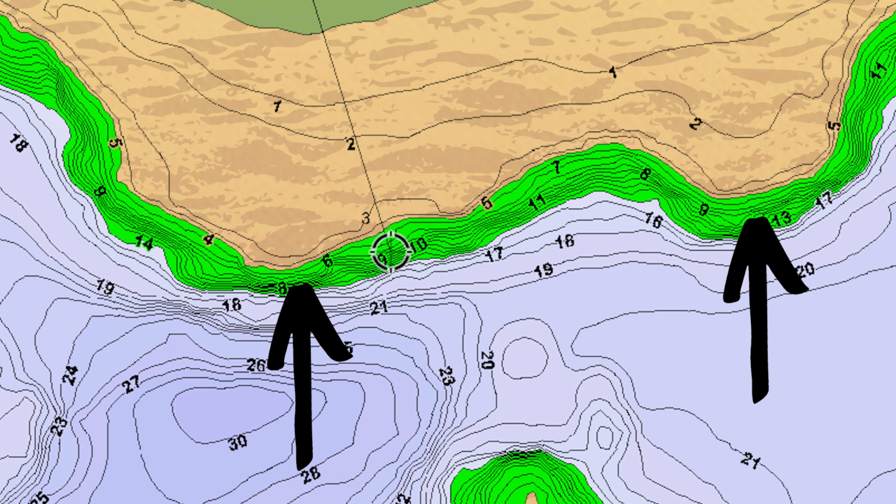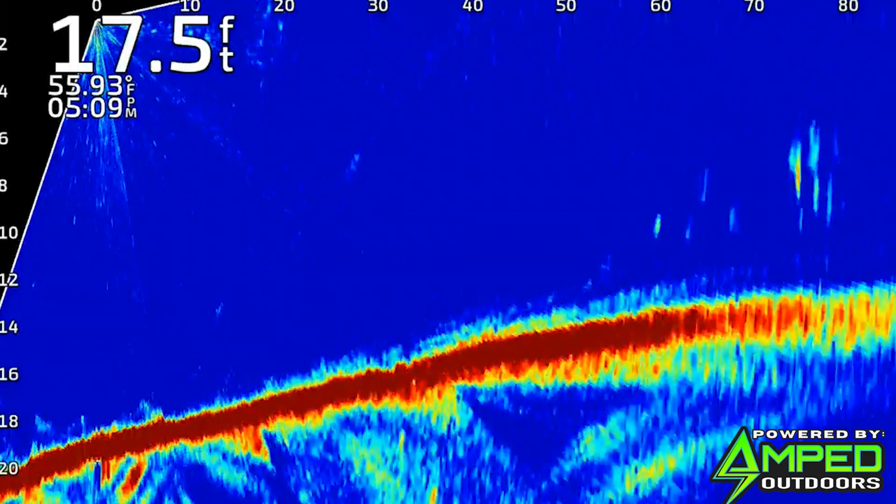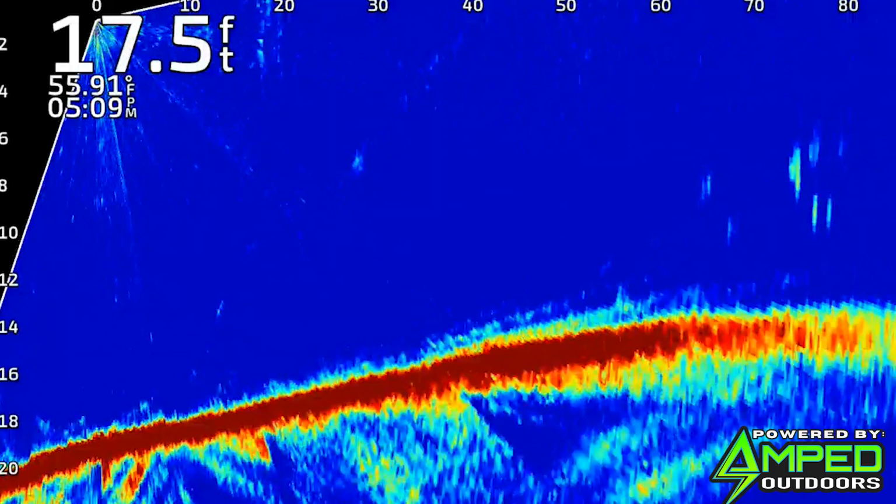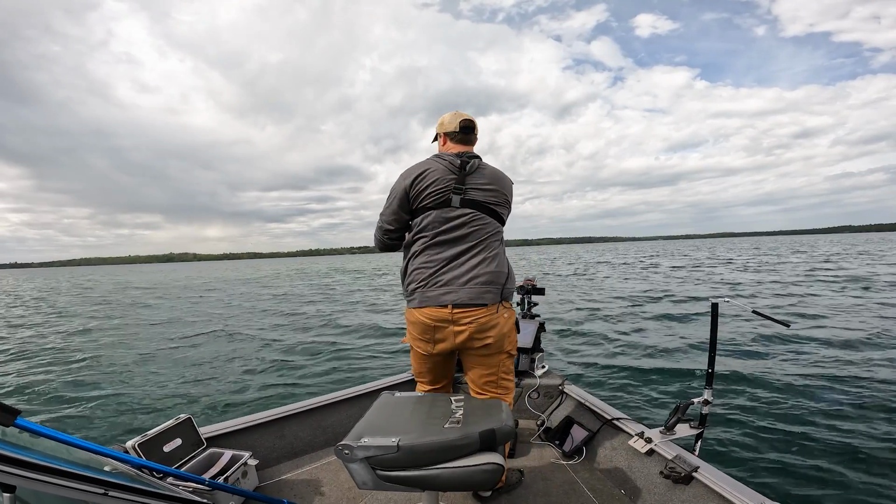And honestly, with your live scope, you can do it with your side imaging 2D as well, but I find it to be more efficient with the live scope, being able to pan around as you see these groups of fish, that you can stop, get your boat position depending on what the wind is doing, and that way you're able to make good, accurate casts. And that's another tip I'm gonna say: take the time to get good, accurate boat position. Sometimes, obviously, you can't do anything about it. Sometimes the fish just show up, all of a sudden they're there, and you have to start casting on them.